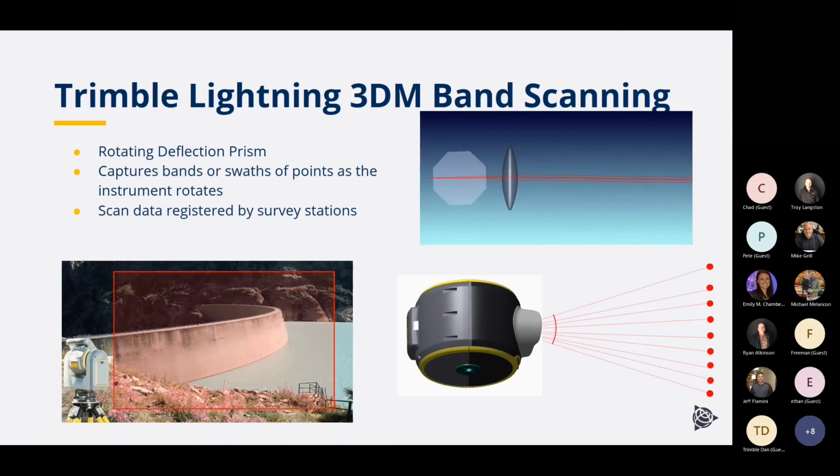Quick look here at the type of technology that makes all this possible. We call this the Trimble Lightning 3DM band scanning, and the key component in this solution is this rotating deflection prism. When you begin a scan with the SX12, you'll actually hear this prism, which is inside the instrument, spin up to be able to utilize this technology.